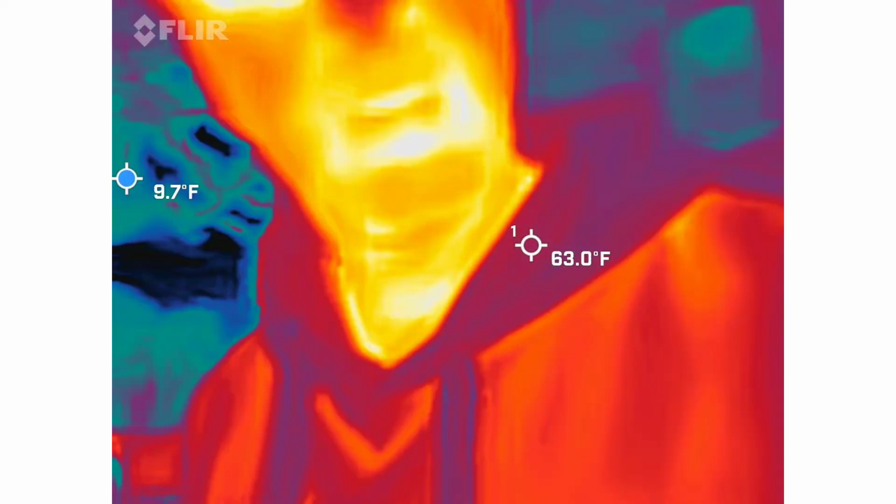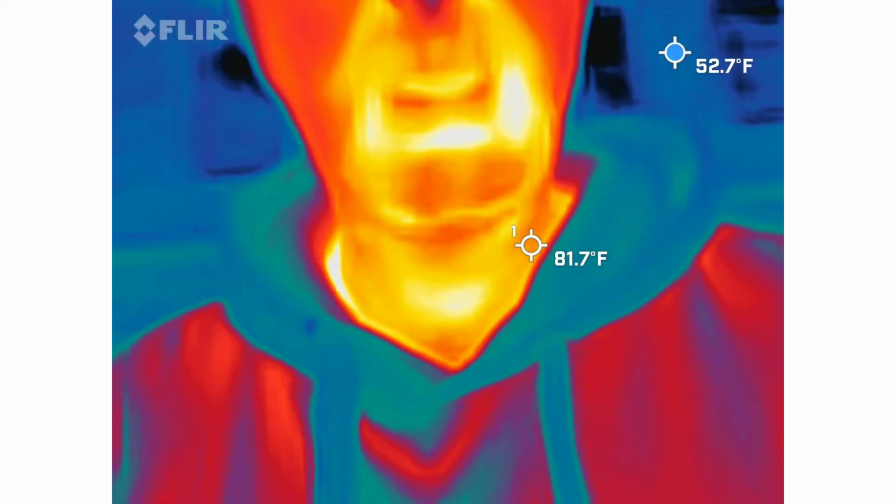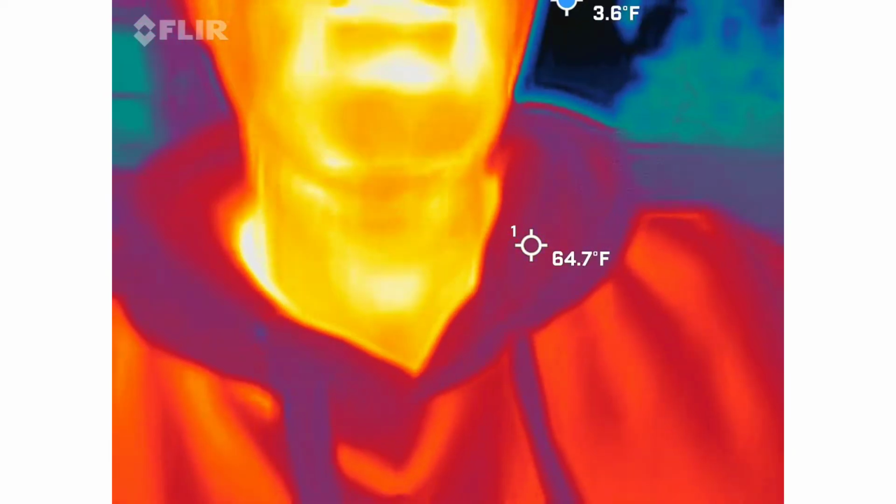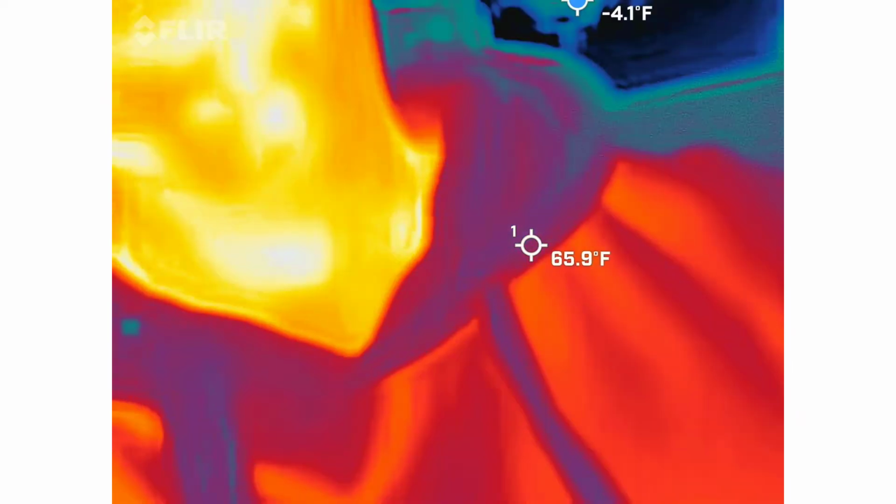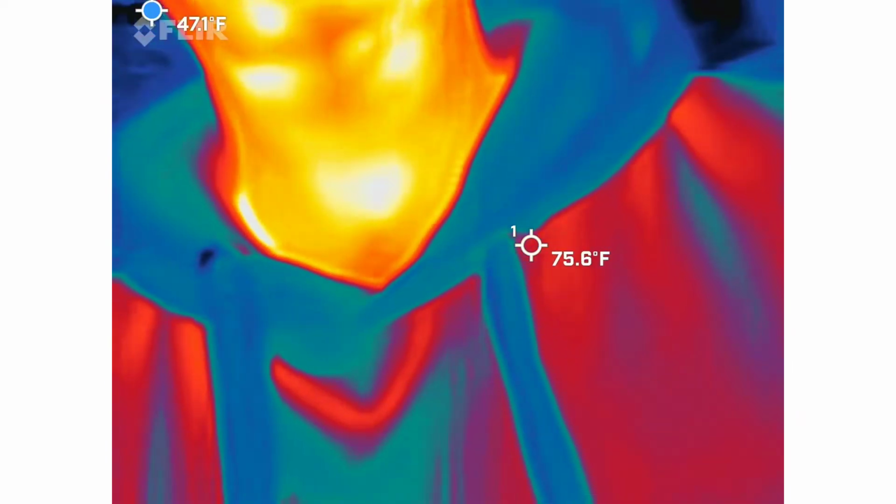Thermal imaging, like you guys had mentioned. So you guys should be able to see me in there. I'm the red, orange, and yellow guy. So this is a real thermal imaging camera attached to a cell phone. This is what firemen would use to actually help save people. This is the real deal, not a phone app.